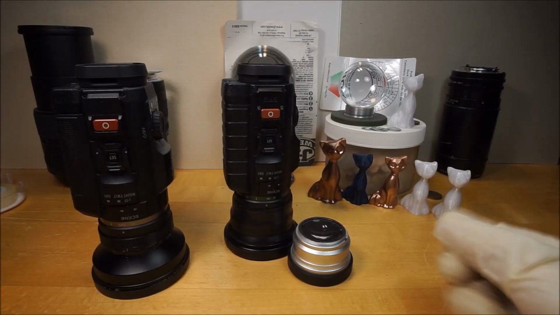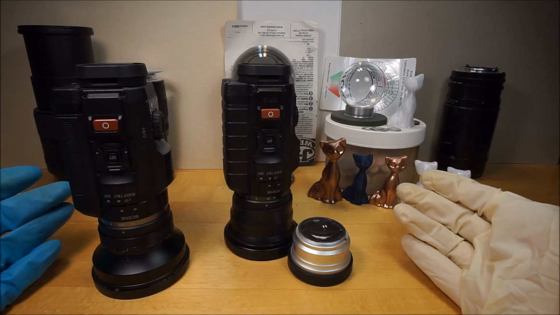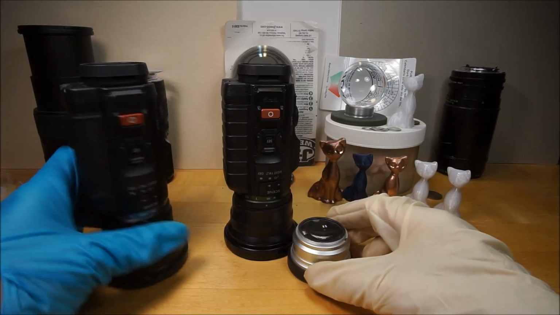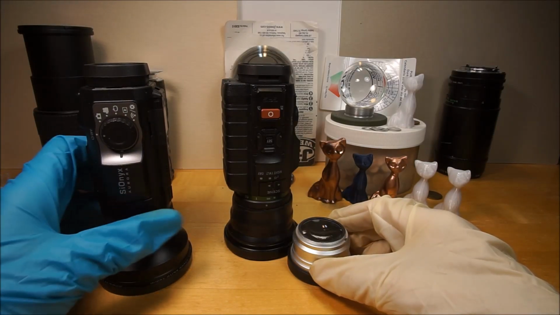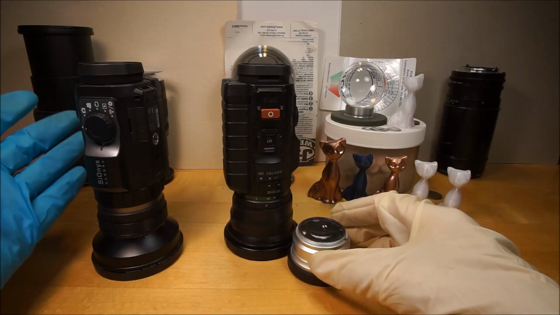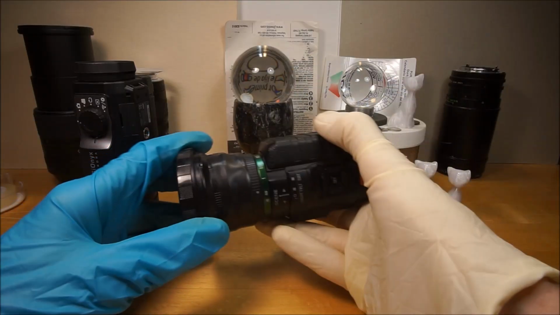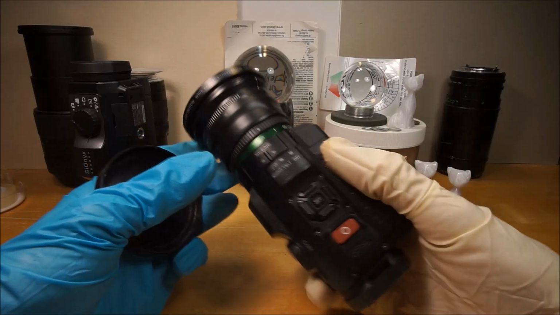Ooby-doo, it's everyone's favorite boomer and vintage lens enthusiast. How did I take these movies that you just watched? Well, I used the SIONYX AURORA low light vision camcorder. Plus, I have a wide angle lens conversion 0.7x.